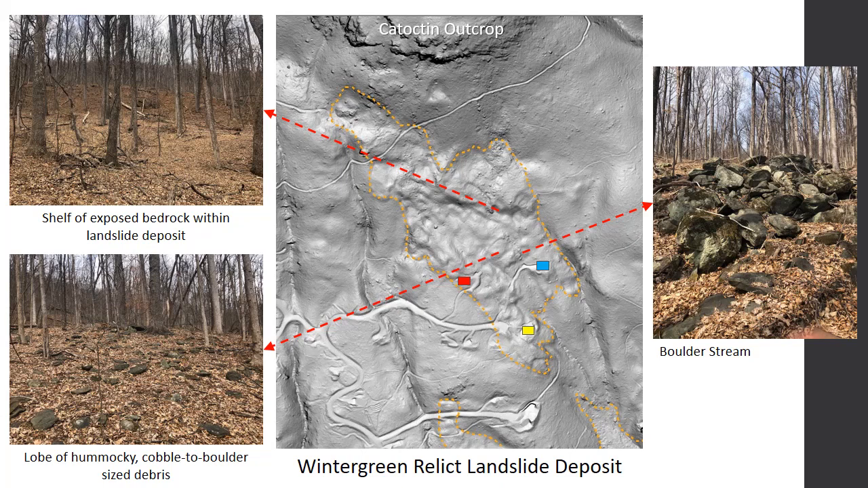Now, I've marked the houses that are within this. This is the child's property. This person had structural damage to their foundation, and I think it's because they were within this relic landslide. And then we also have 2 other houses. Now, I'm not saying that you can't build in these areas. I just think you need to be more careful.